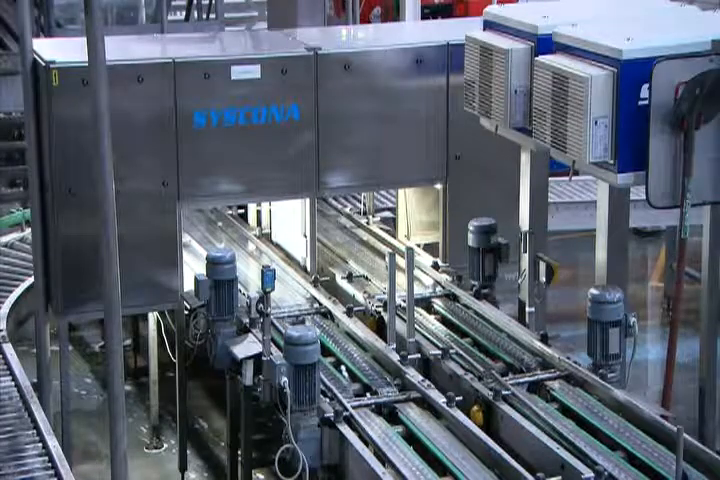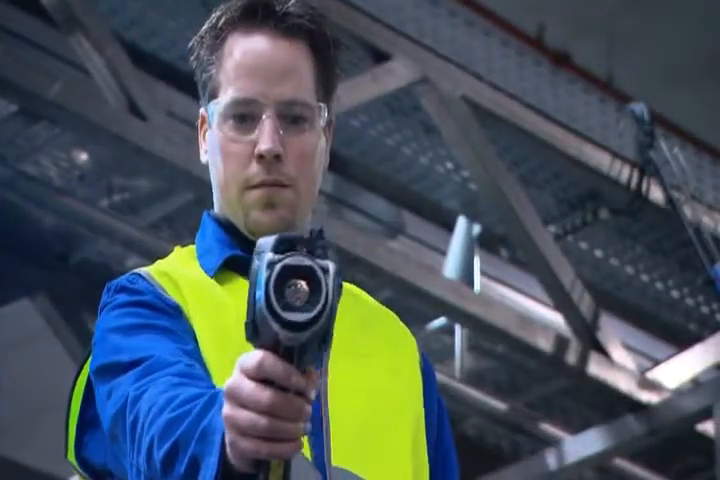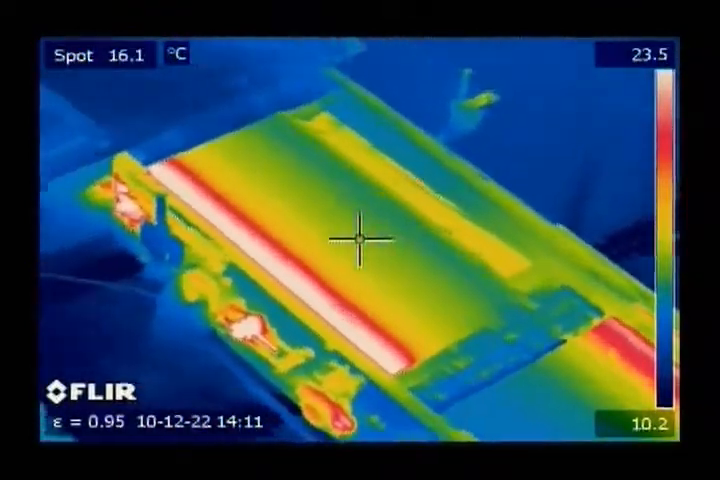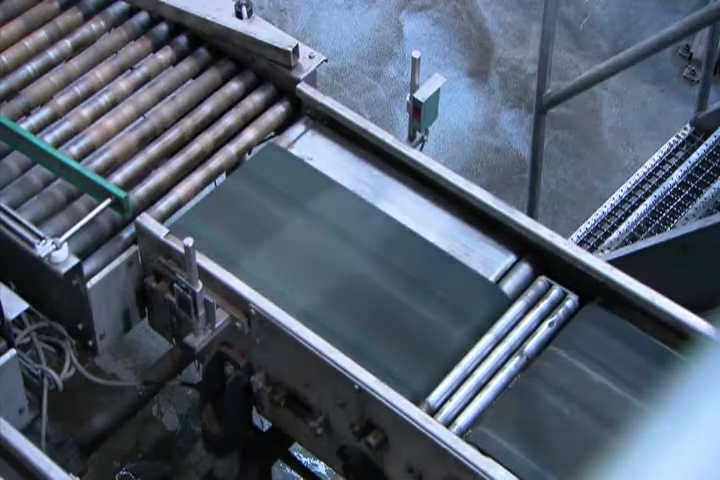If a roller is worn out, it will clearly show in the thermal image so that it can be replaced. Typically, when mechanical components become worn and less efficient, the heat emitted will increase. Consequently, the temperature of faulty equipment or systems will increase rapidly before failure.